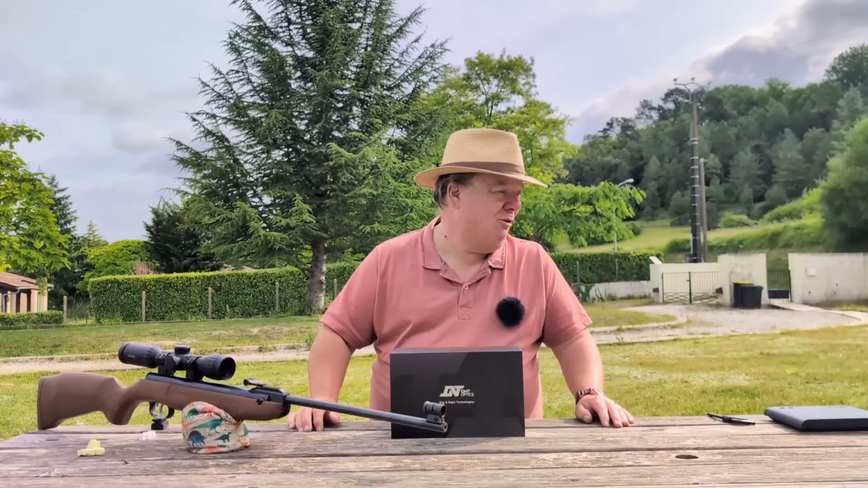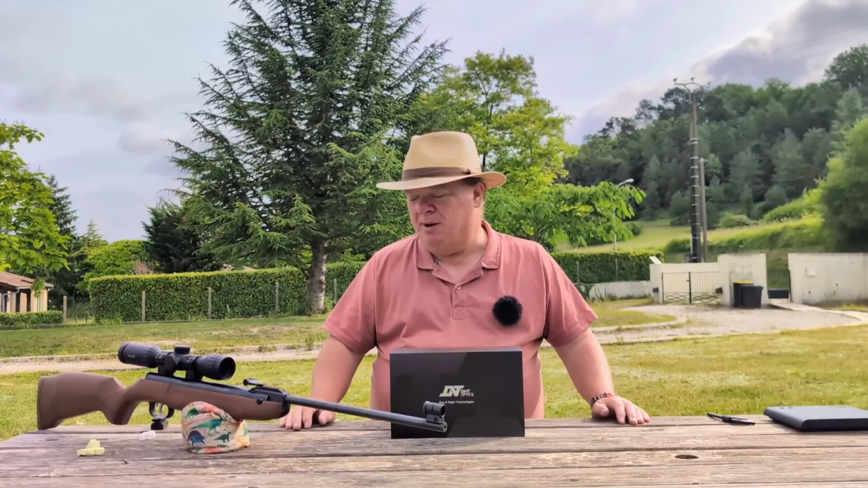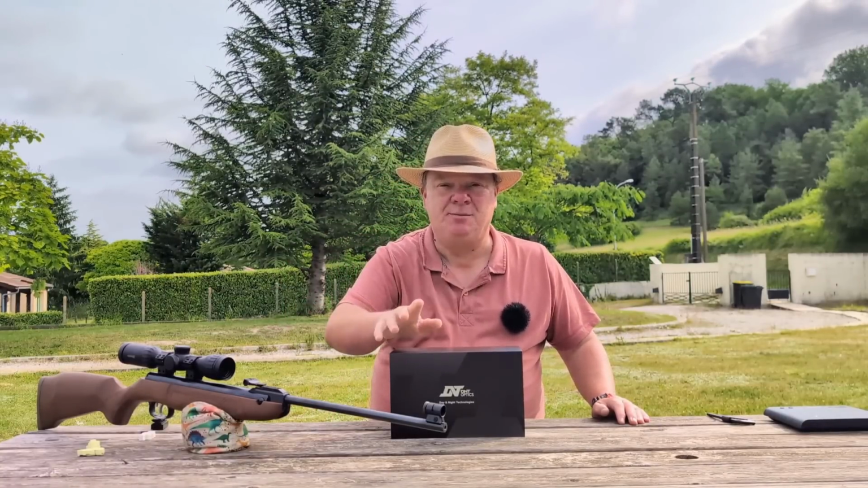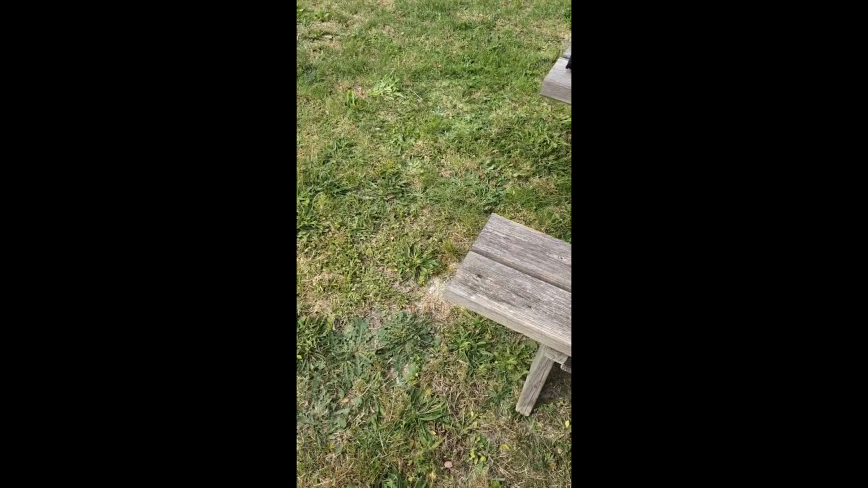I've got a bit of a vole problem. We have a vole problem right here in this garden over winter. I don't know, it's just gone a little bit crazy. In fact, I'm just going to insert some of the vole stuff here just so you can see what I'm talking about. This is the bench where I was sat, and here we go.